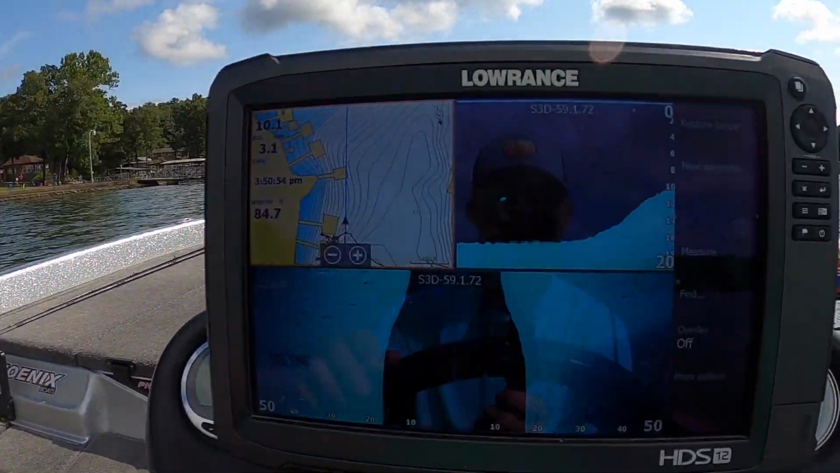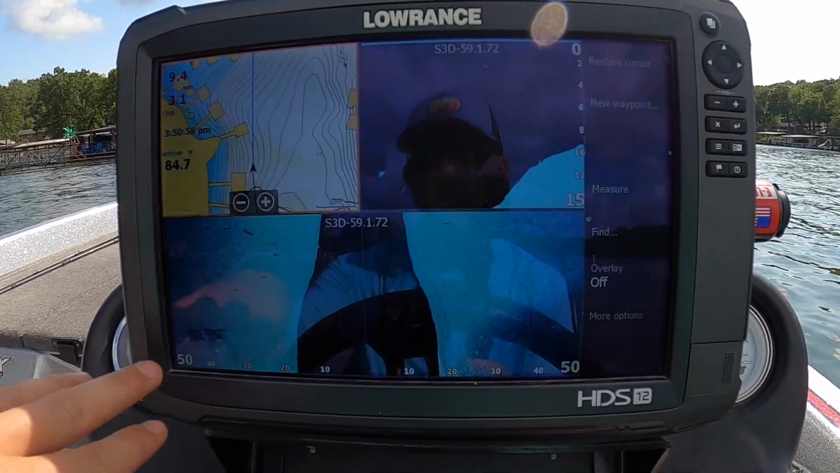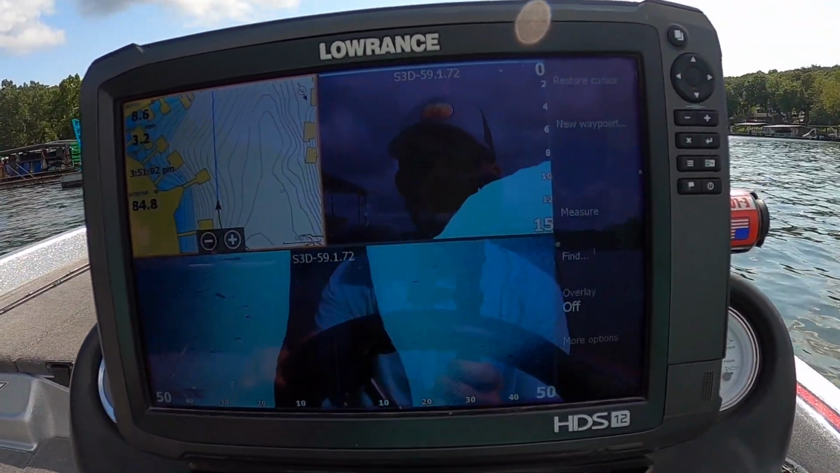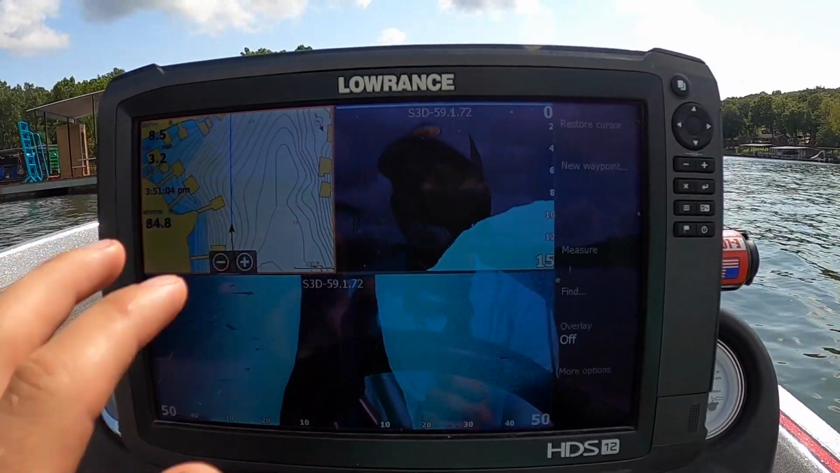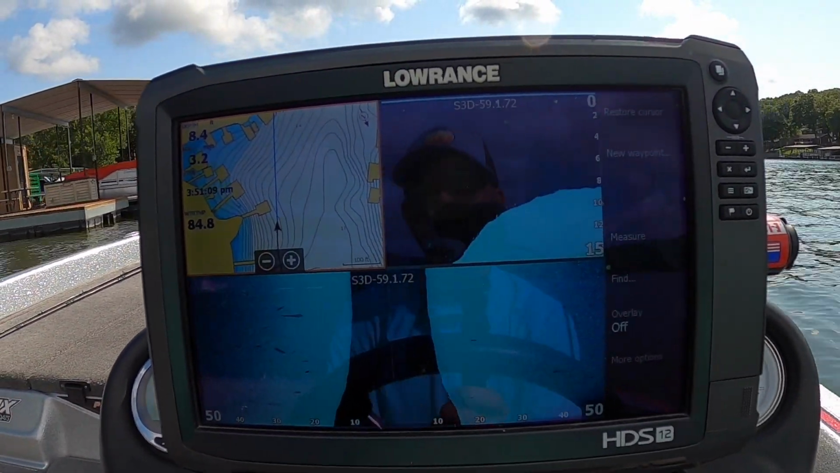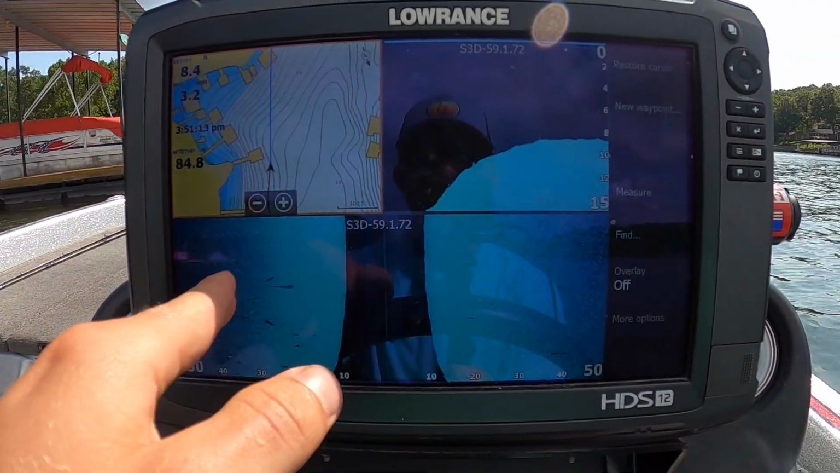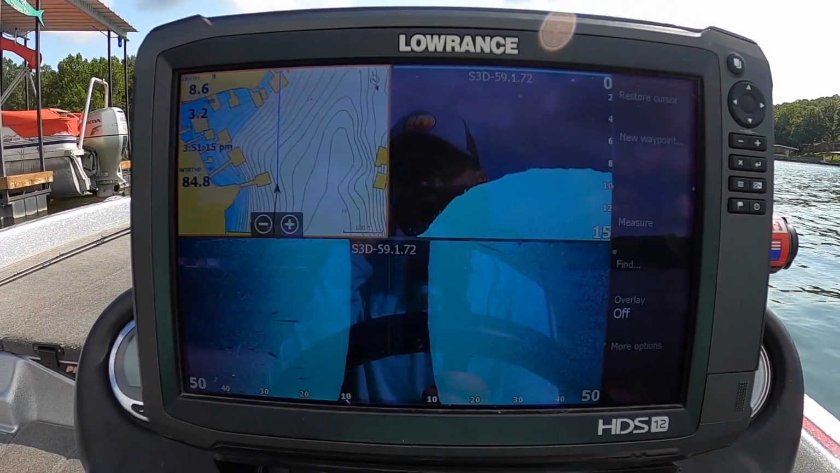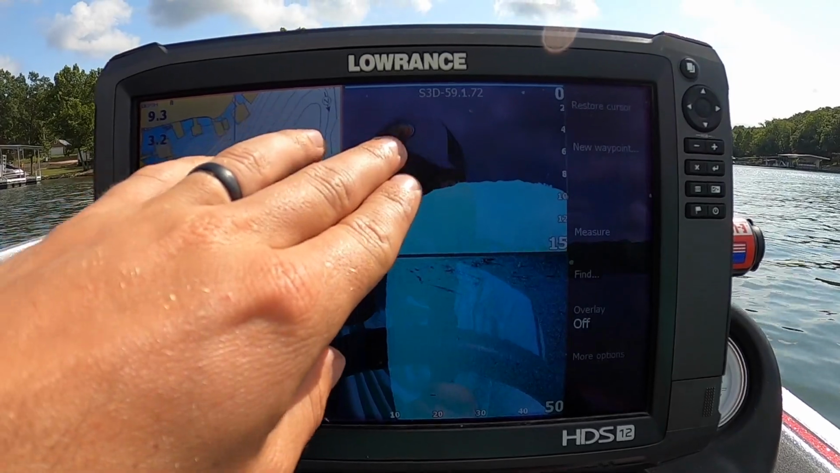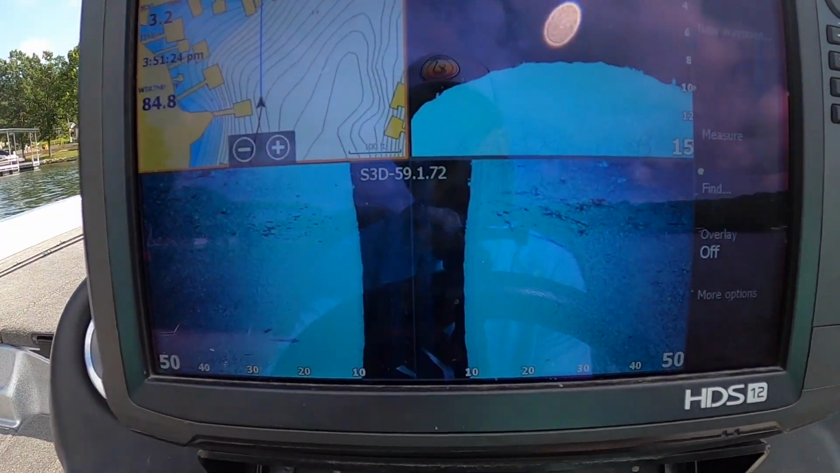And this is how I got my screen set up. I've got side imaging set to 50 foot, and then down imaging, and I have my mapping. Now, if you really don't need your mapping, if you don't want to, this is just normally how I have it set up. If you want a bigger screen, you can definitely just use down imaging and side imaging, or if you want, just use total side imaging or just down imaging. It's whatever your preference is. But I like to see a little bit of what's below, exactly blown up a little more on down imaging, and then I like to be able to see left and right with side imaging.